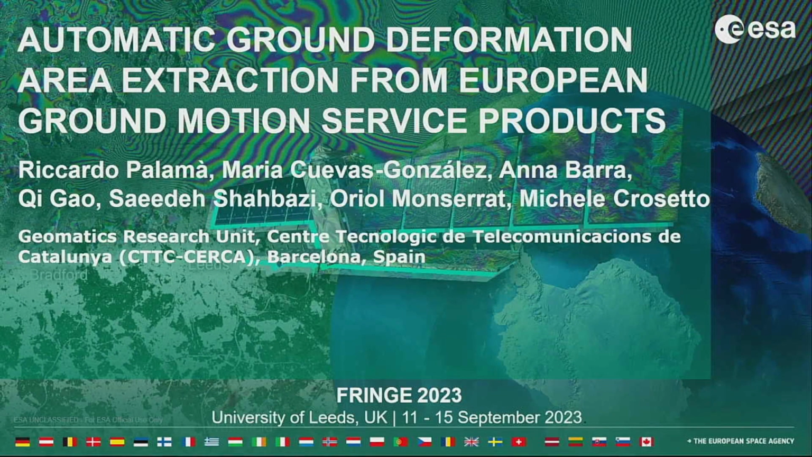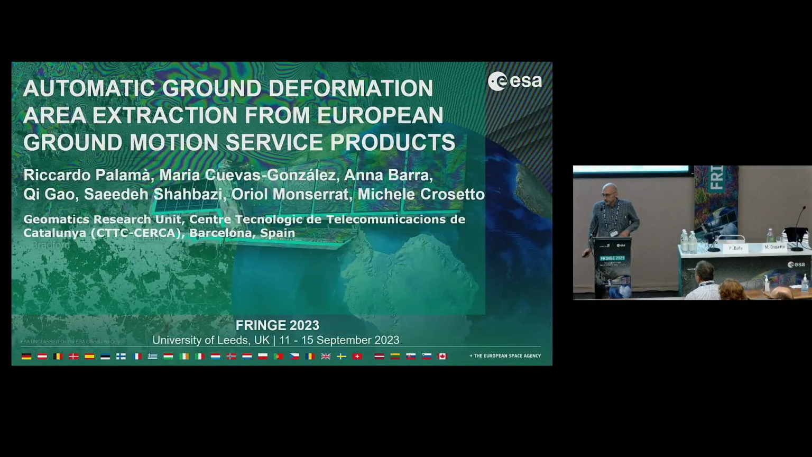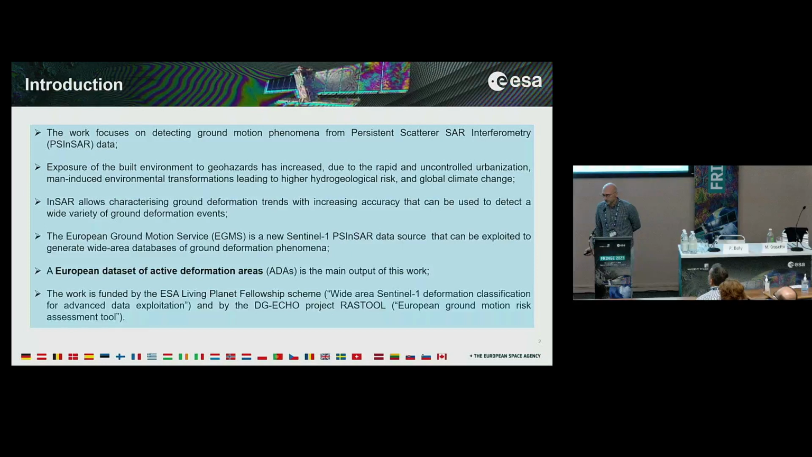Good afternoon, everyone. This talk is focused on the detection of ground deformation phenomena from persistent scatterer interferometry data, and this will be done in a systematic way on the European Ground Motion Service dataset.